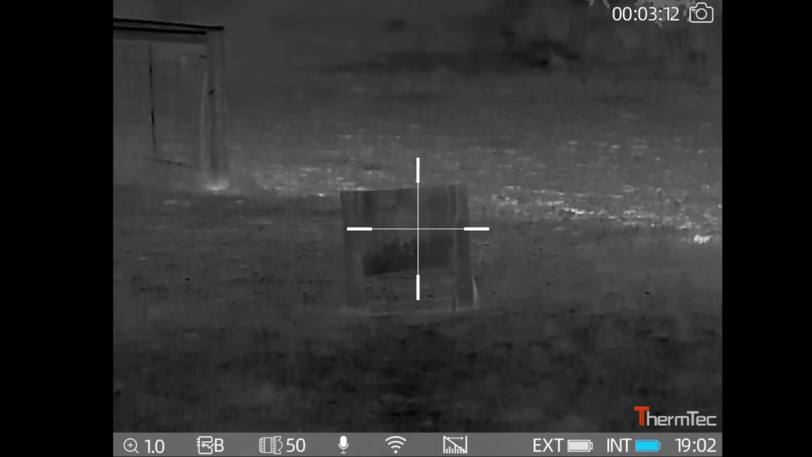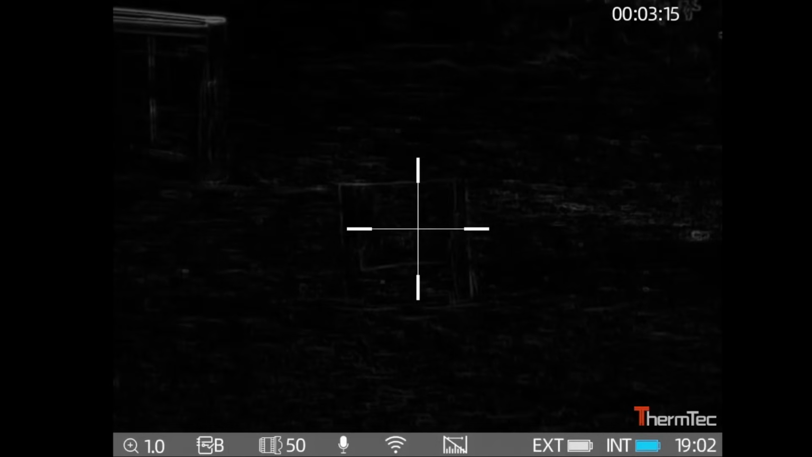Now if you long press that, it does an outline. So if you look up there on the hill, there's a few cattle way up on the hill. You can see if I zoom in, it just puts a white box, like a white outline, around any hot objects.